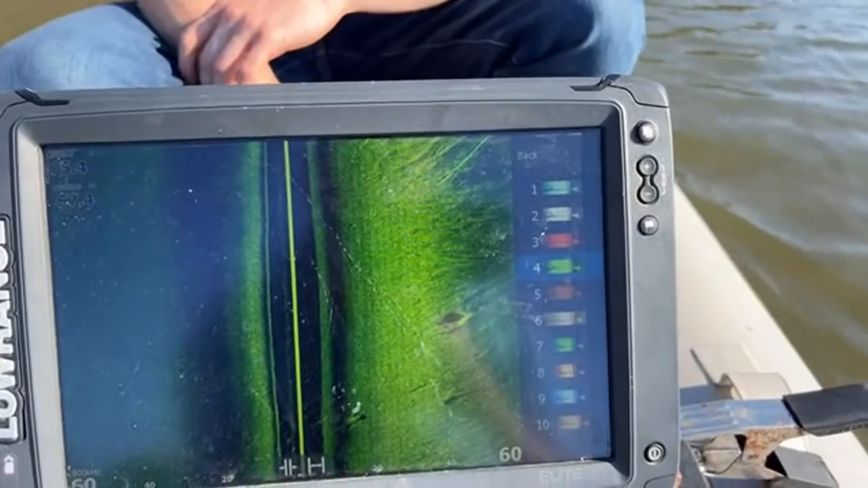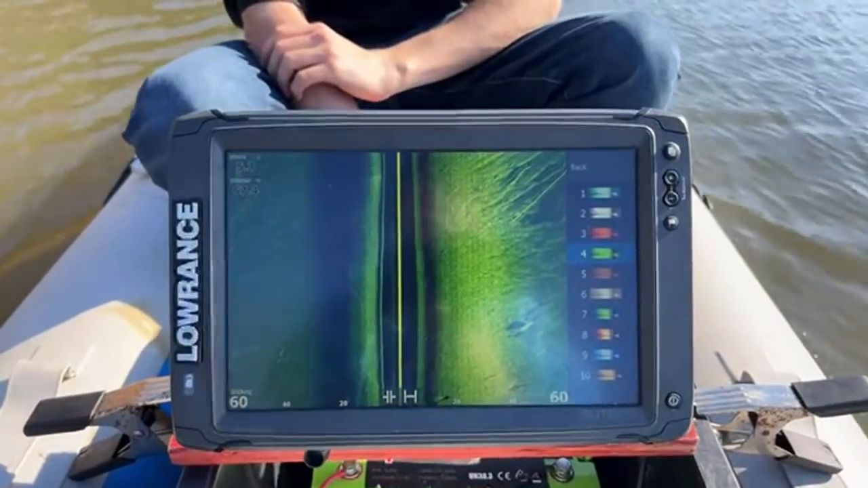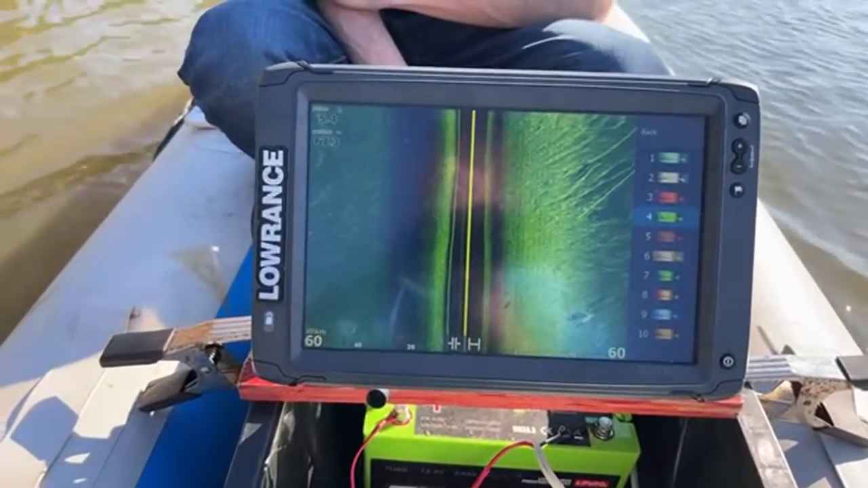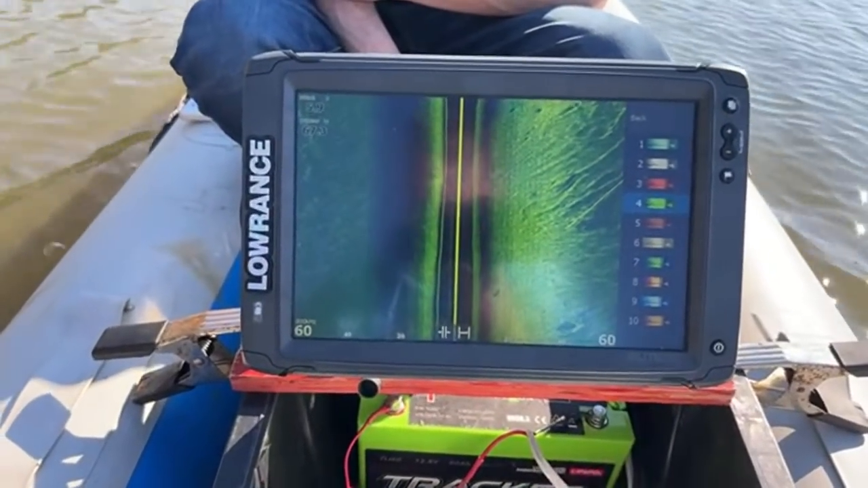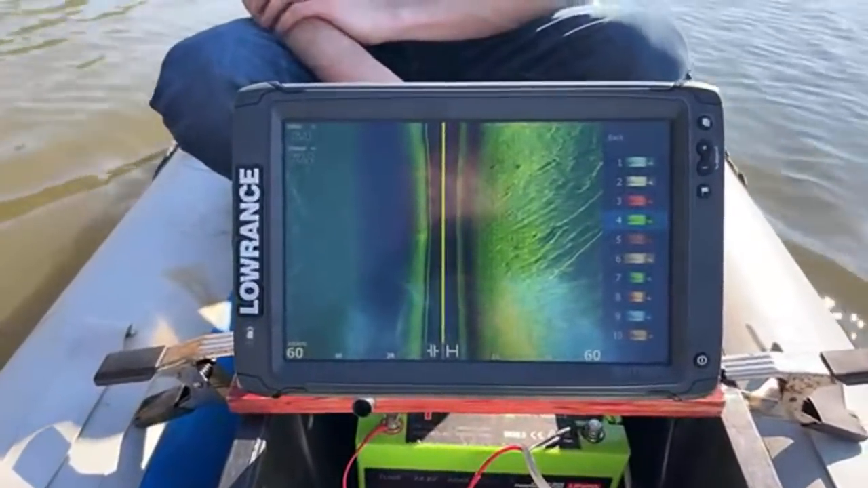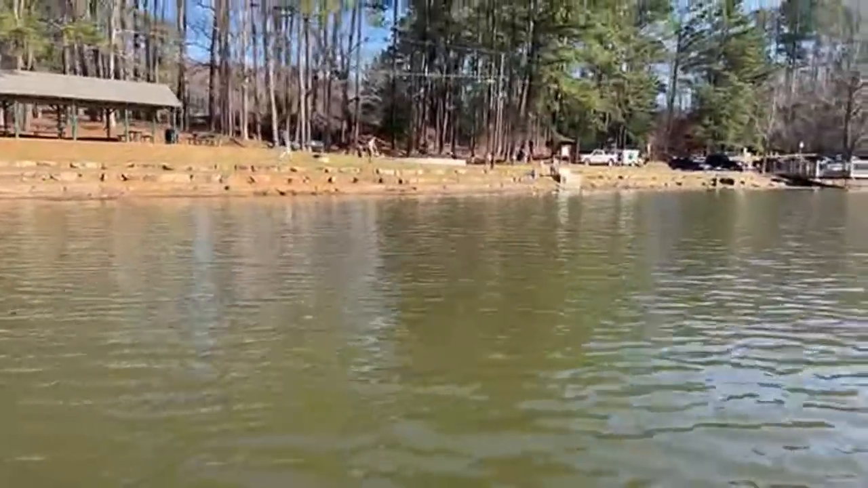What is that? Okay, there's some pole, like a huge pole thing in the water right here. That could just be the dock. I think that's the dock coming out. All right, everybody's over here. They're feeding the ducks and everything.